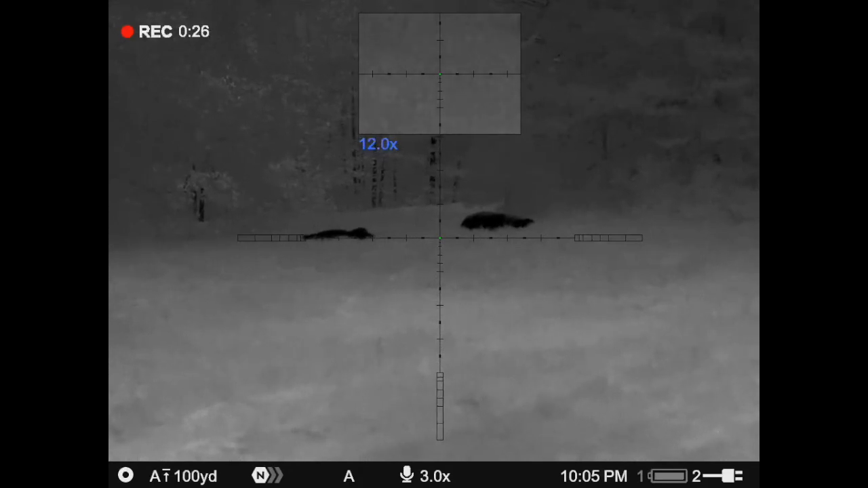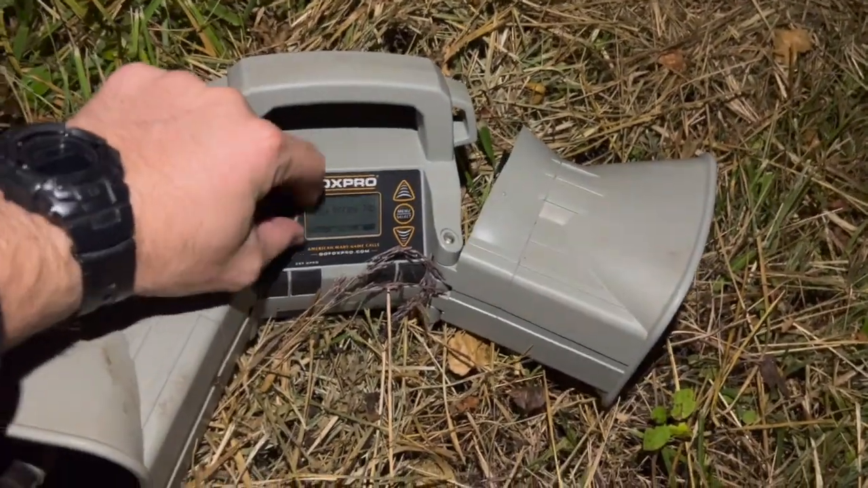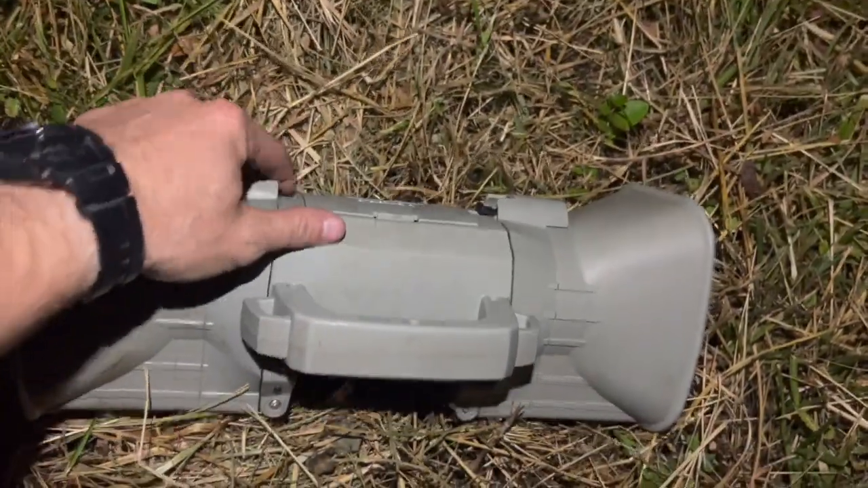So we really didn't booger a whole lot of them. We know there's a whole pack here. These are probably the main adults. So we're gonna get these dogs out of here, leave this spot alone, let it die down for a couple weeks, let those pups get older, and then we'll come back and hunt those pups later on in the season. And yet again, the Fox Pro X-Wave is responsible for some murder victims.